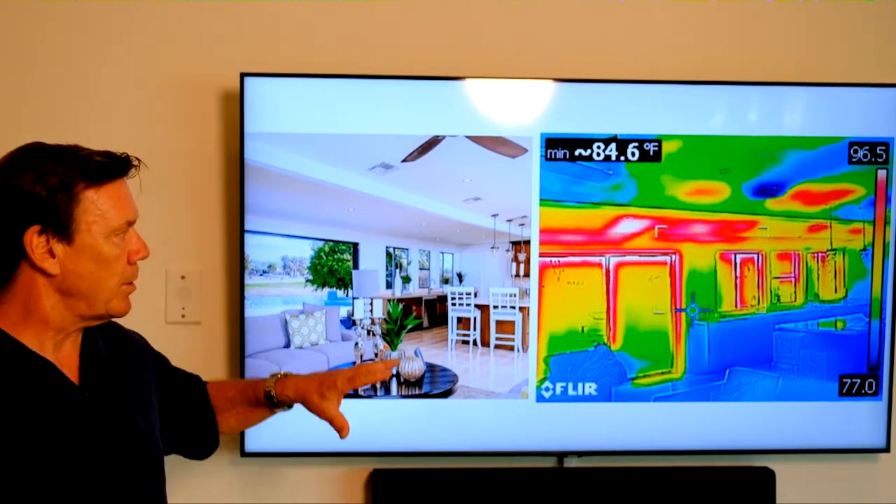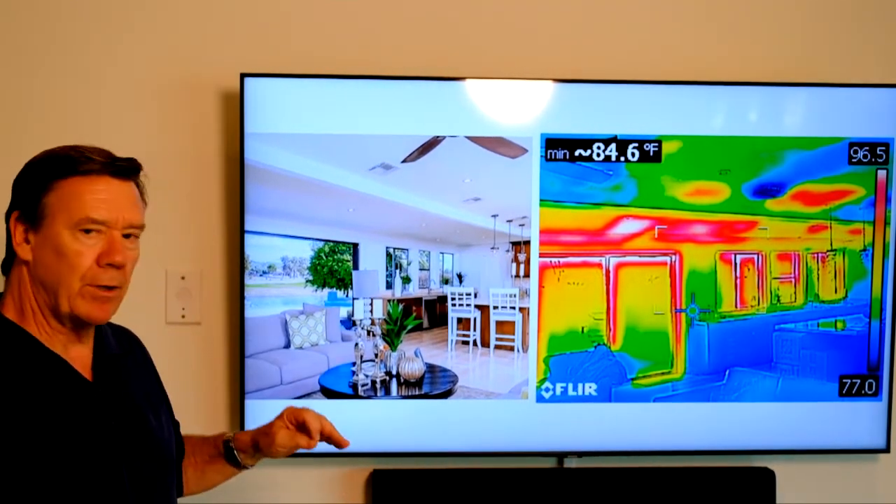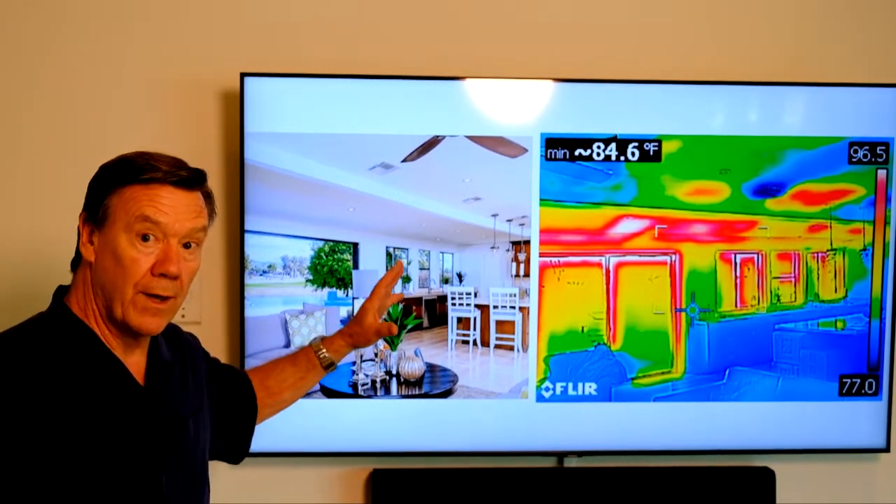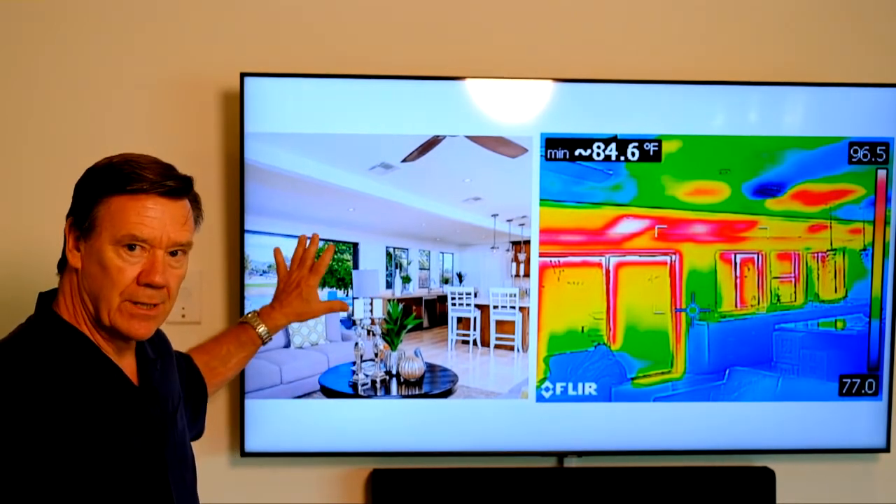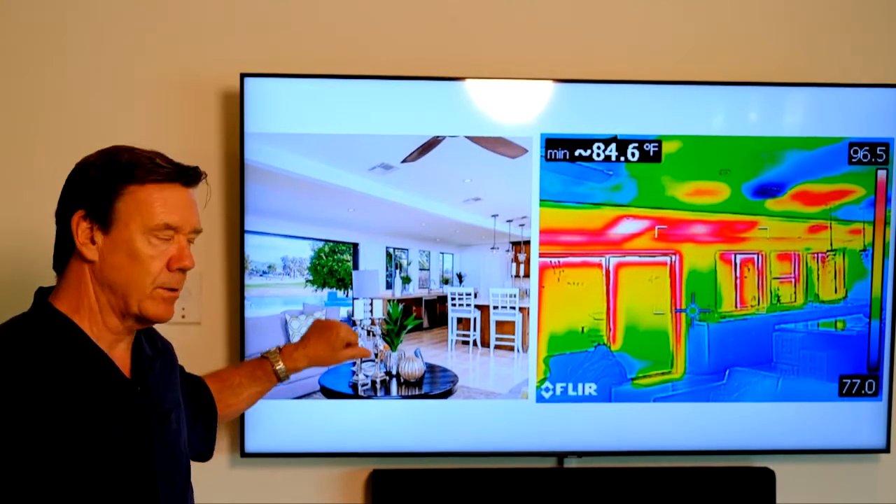And so when you look at this particular picture and thermographic image, I'm looking from the living area into the kitchen area. And this is the north wall of the house, so we're seeing the far end of the sliding glass door and the kitchen windows, and then of course this looks out onto the backyard and to the lake.